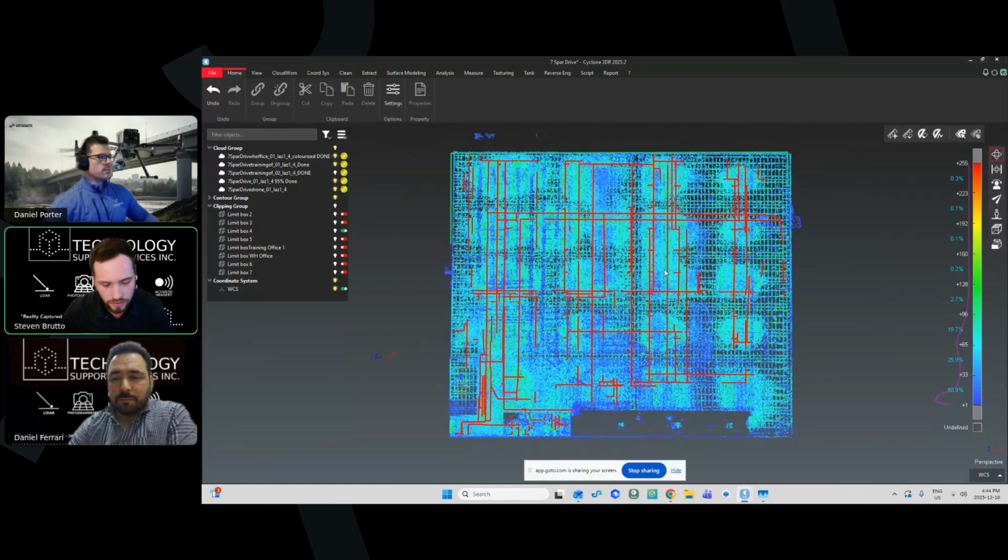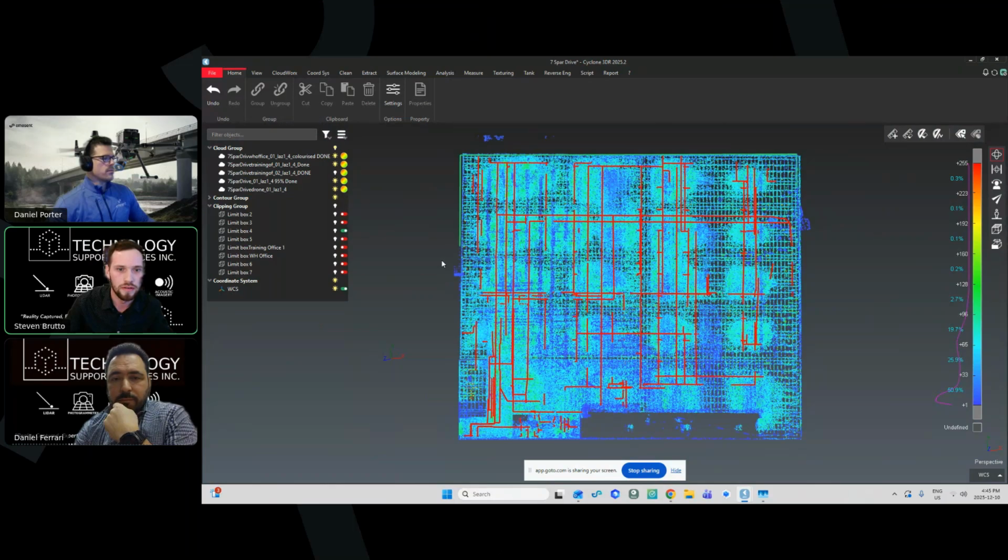We also work heavily in Revit as well. So we'll import these point clouds into Revit, and that's kind of where our modeling ties in with existing space. And then any models that we do create in Revit can also be imported into 3DR here. And we can kind of use the best of both worlds.